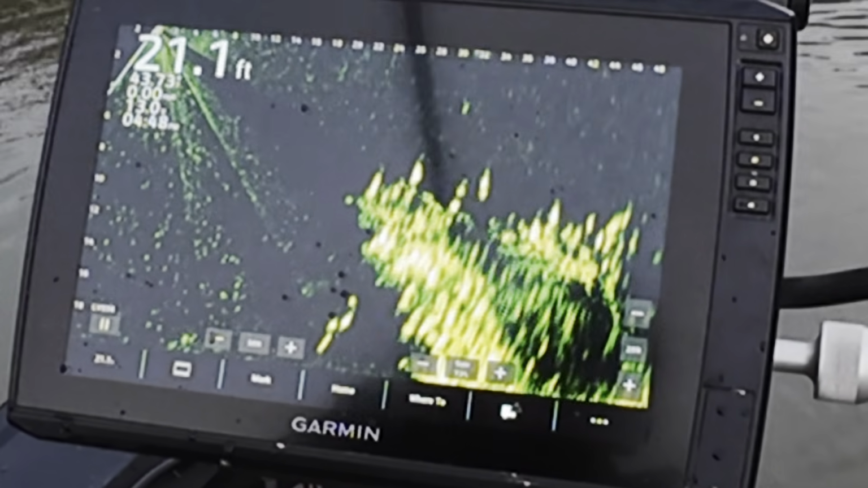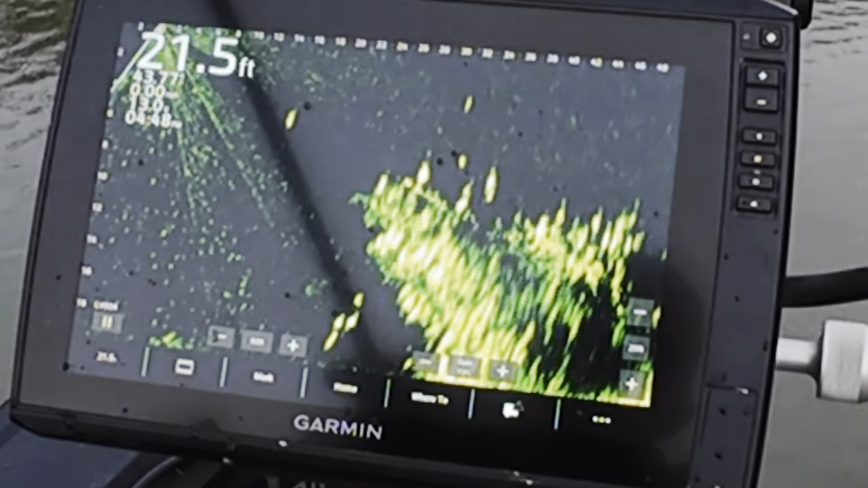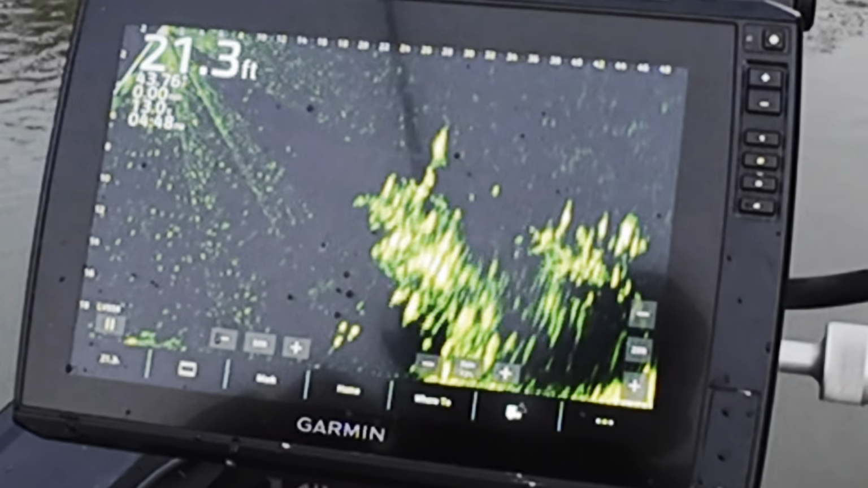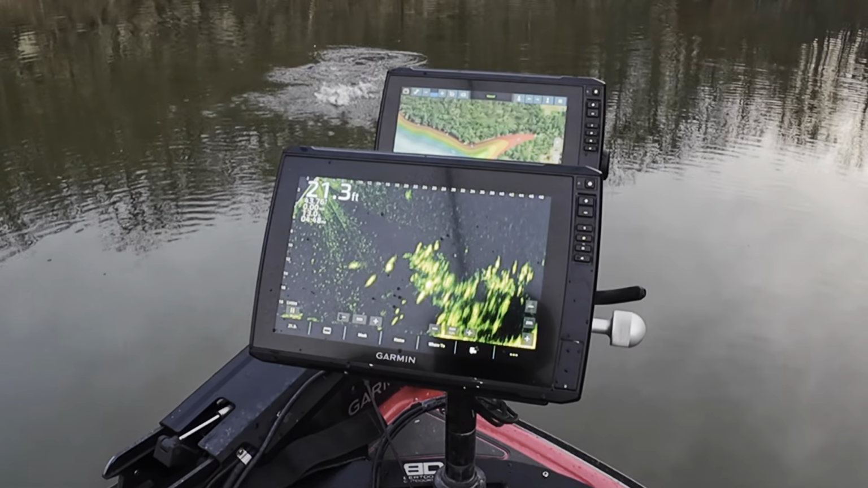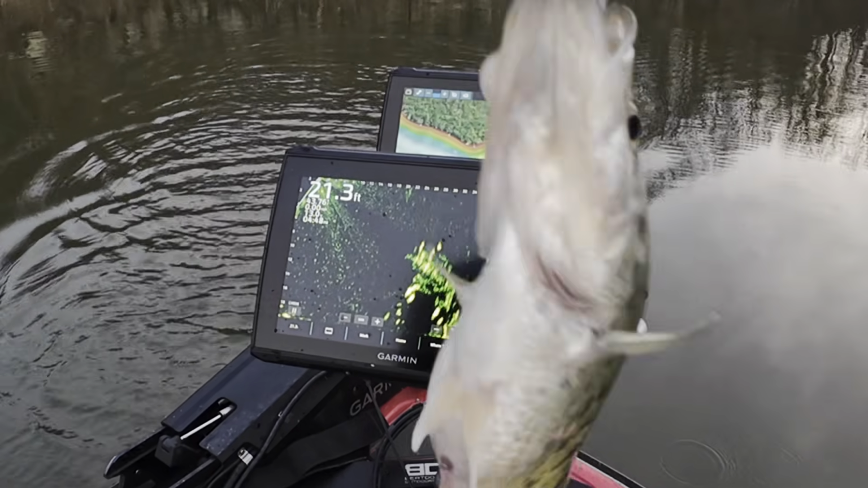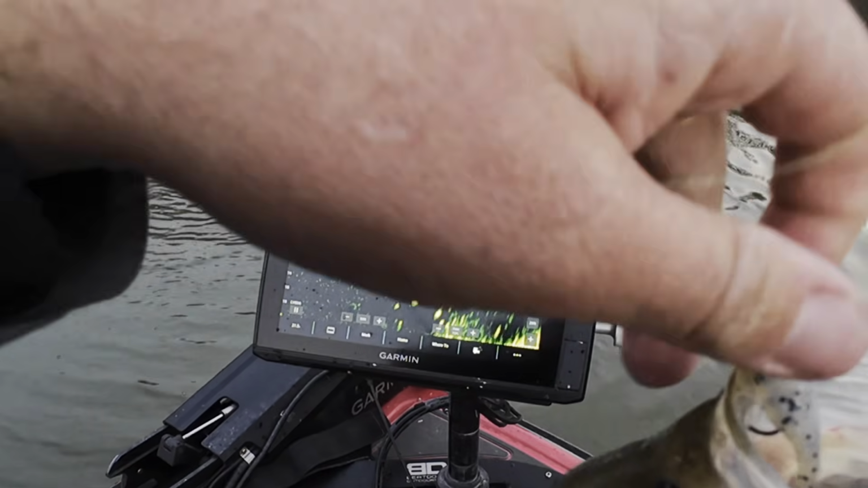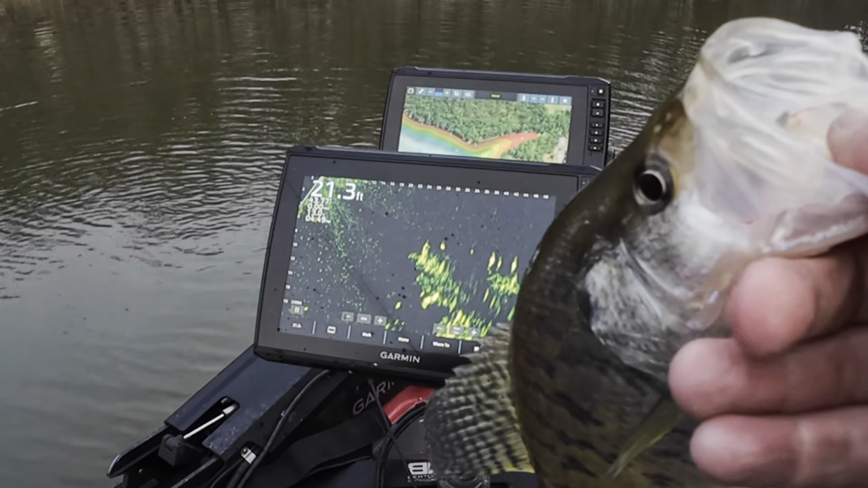Looks like there's a few more sitting there waiting on me. I want this one right. No, not that one. I caught him anyways. He's not too bad. Wasn't the one I was after. It's a pretty good little fish. They're eating good. I don't normally cast at them, but I was bass fishing.